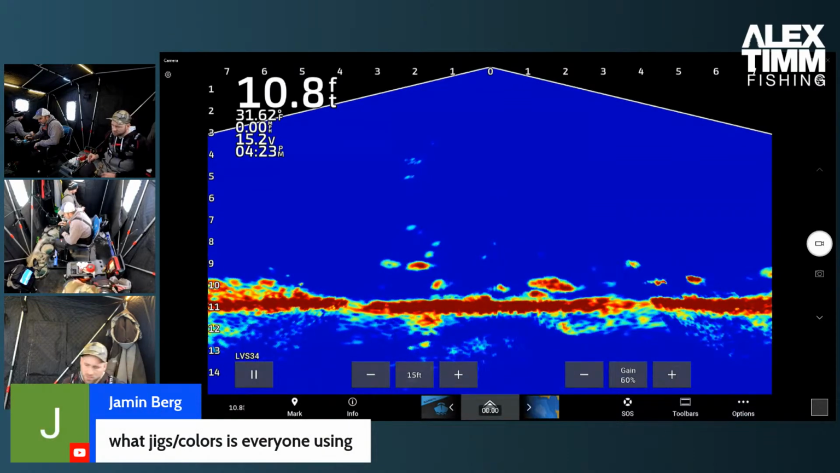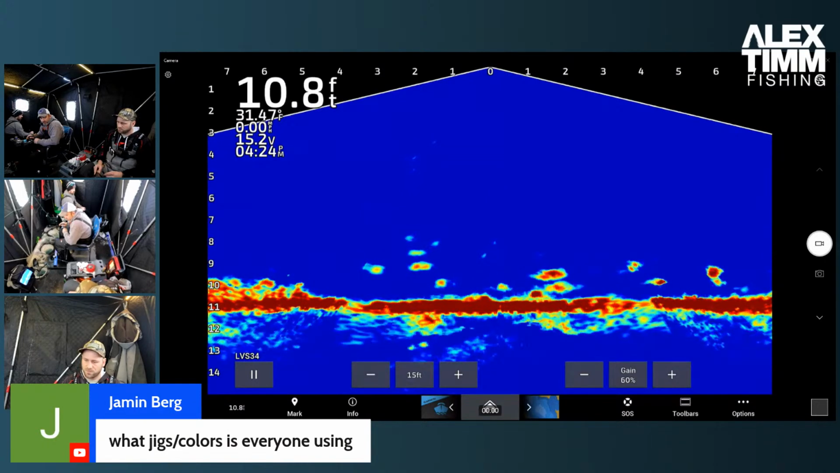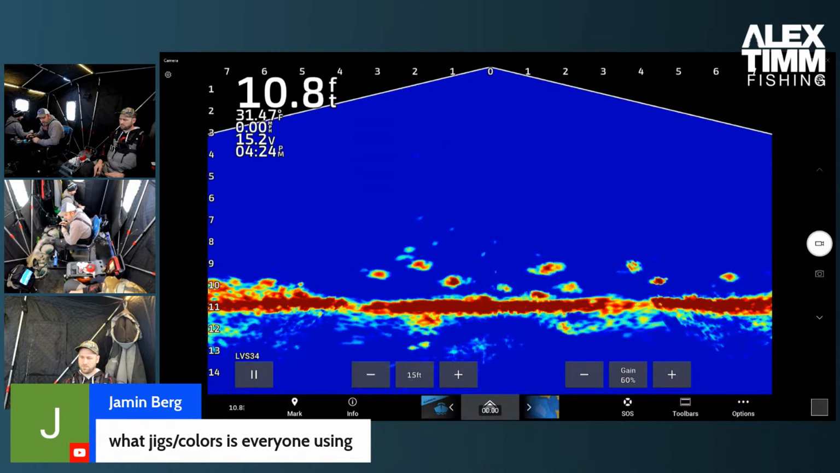What jigs and colors is everyone using? I'm using a gold Google Eye jig with a waxy. John? Chartreuse nuclear ant with a waxy and a red spike. Kyle, what do you got? Orange and yellow pinhead with wax rims.